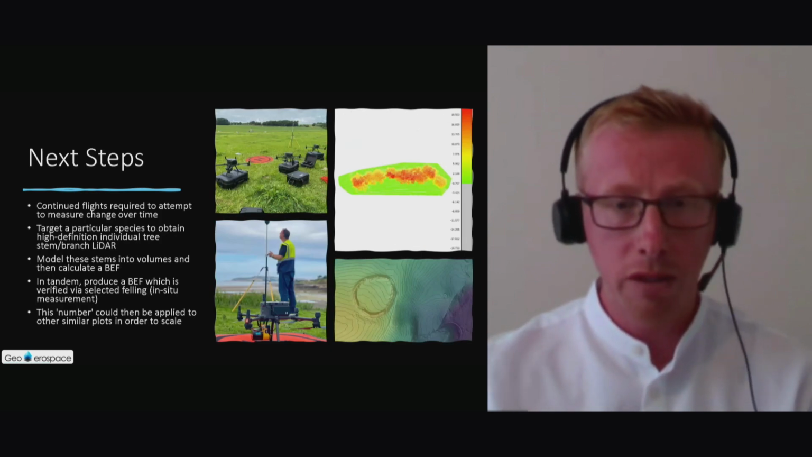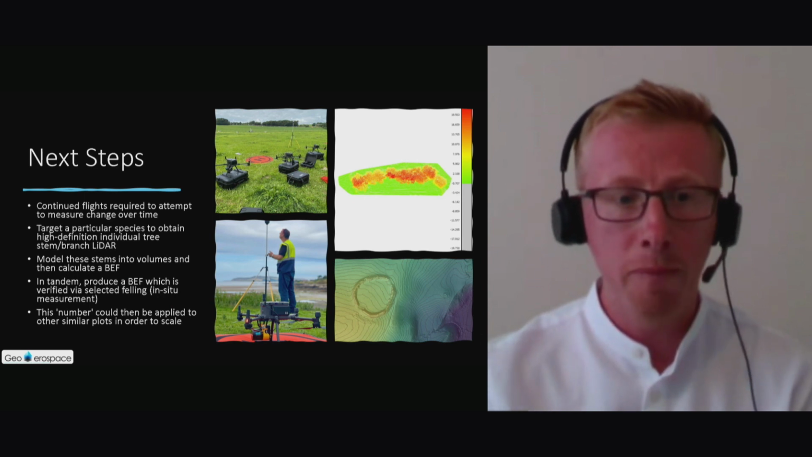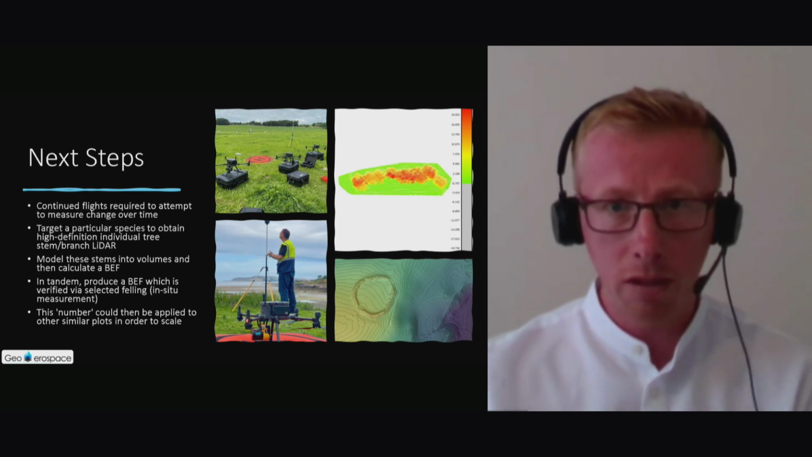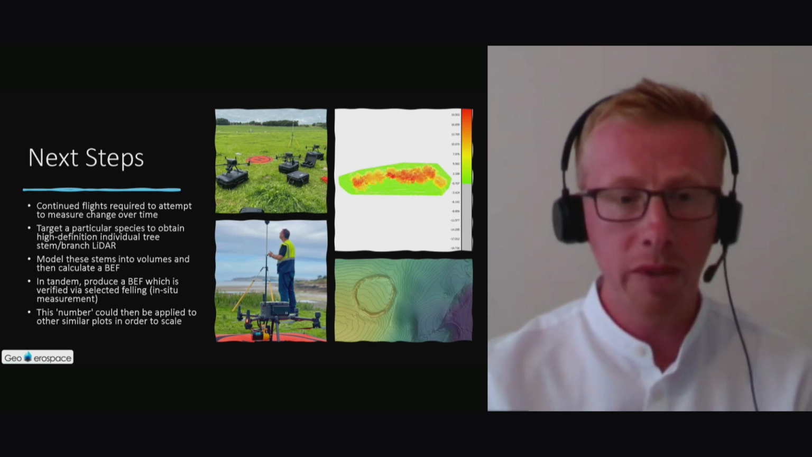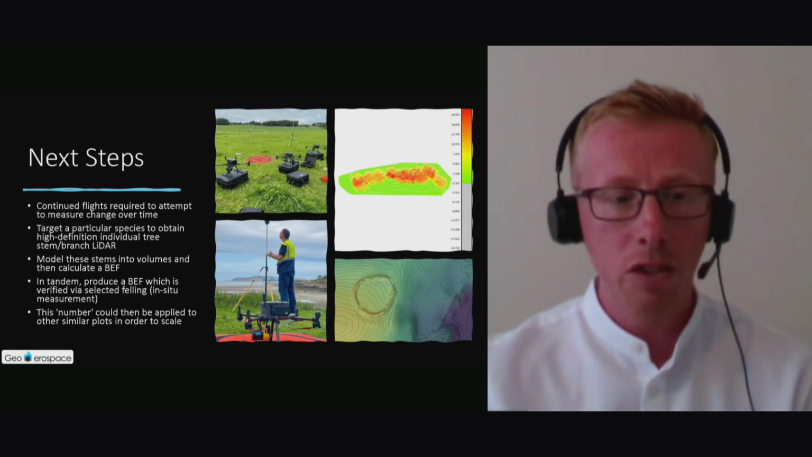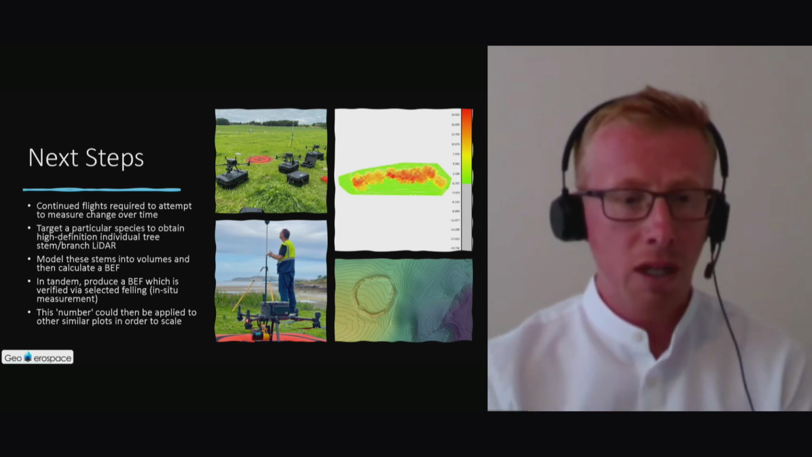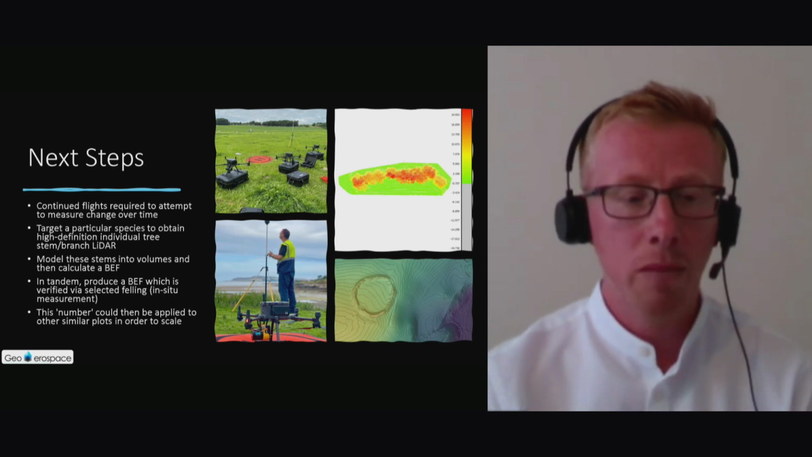So the next steps are these flights where we'll do repeated flights to try and measure change over time. We're going to target particular species because each hedgerow has multiple. It's not like a commercial forest where it's one tree species. These have multiple species within a single hedgerow, different age groups. So it is complex, and let's try and get a better understanding and try and obtain high definition tree, stem, branch information. So to model these stems into volumes and then calculate a BEF,